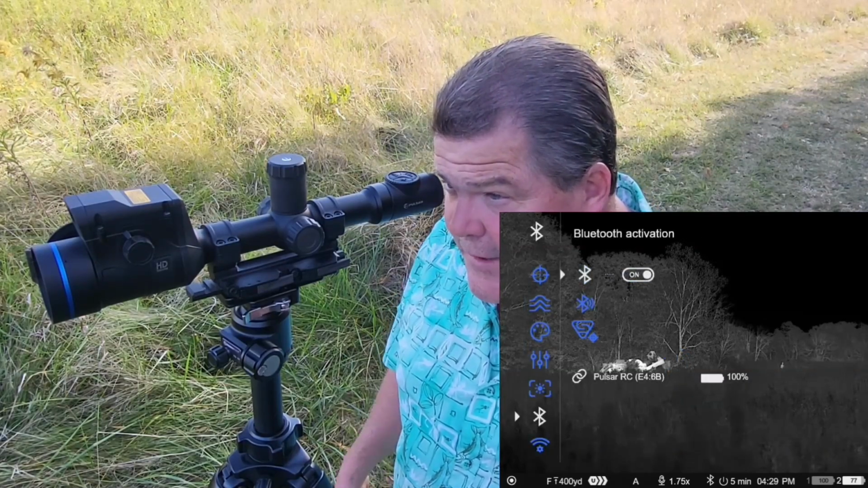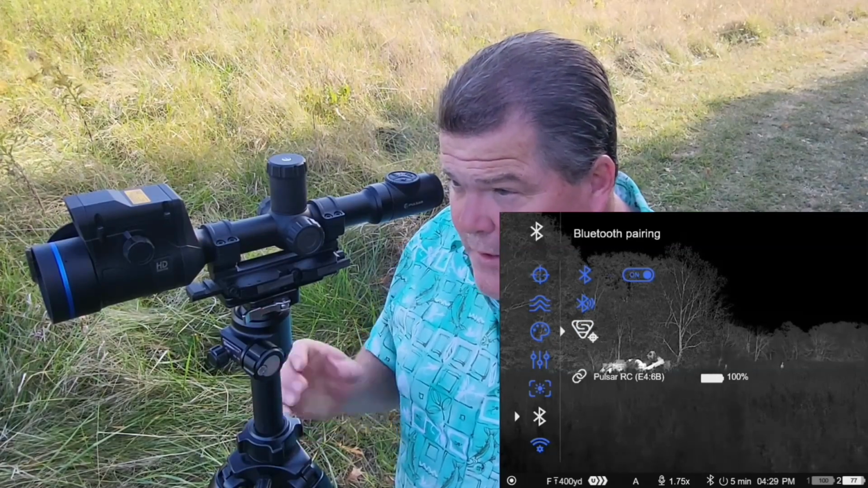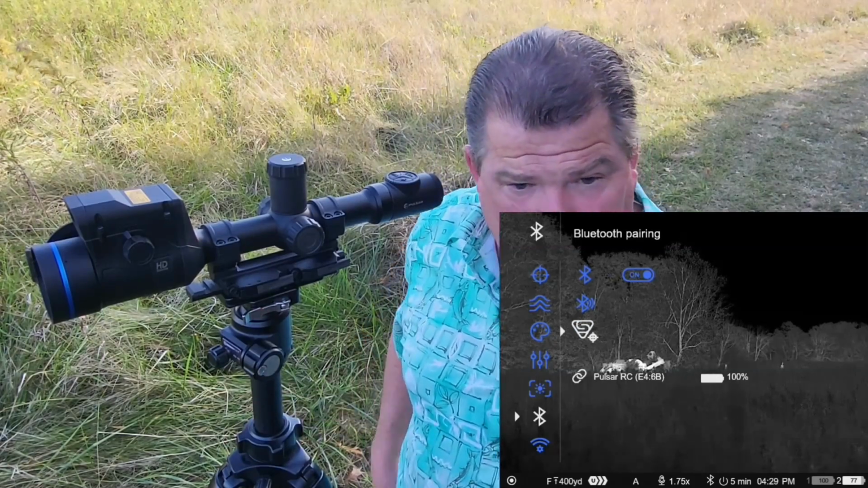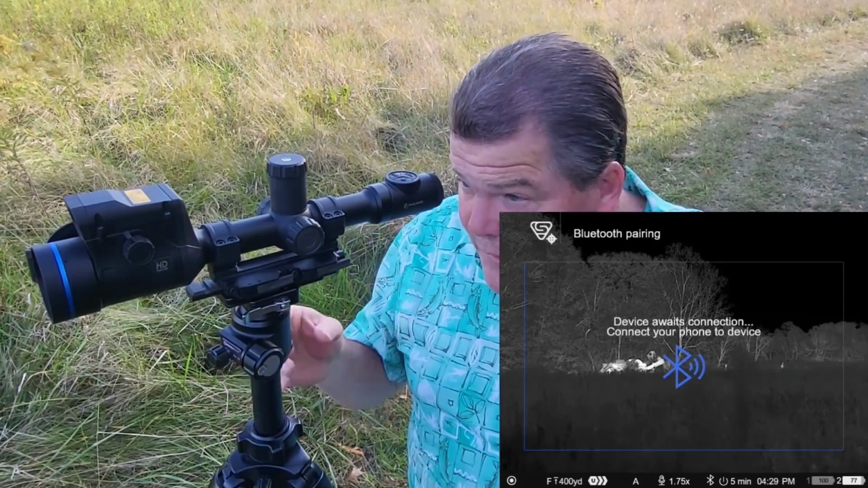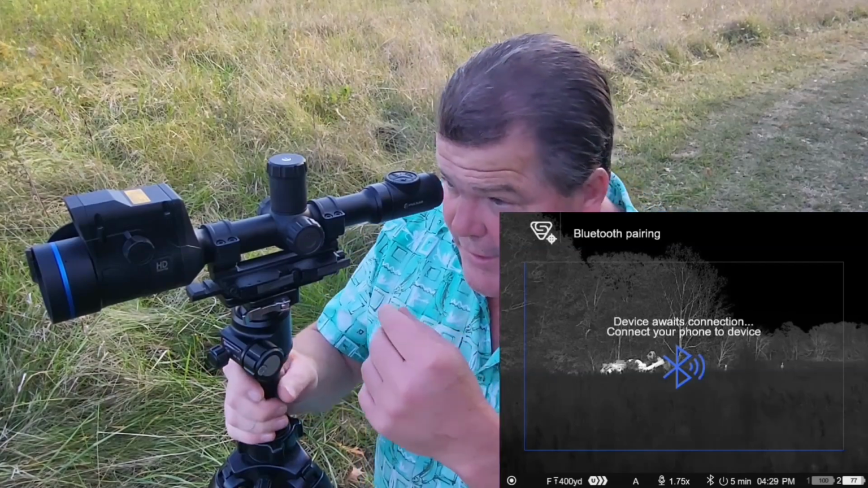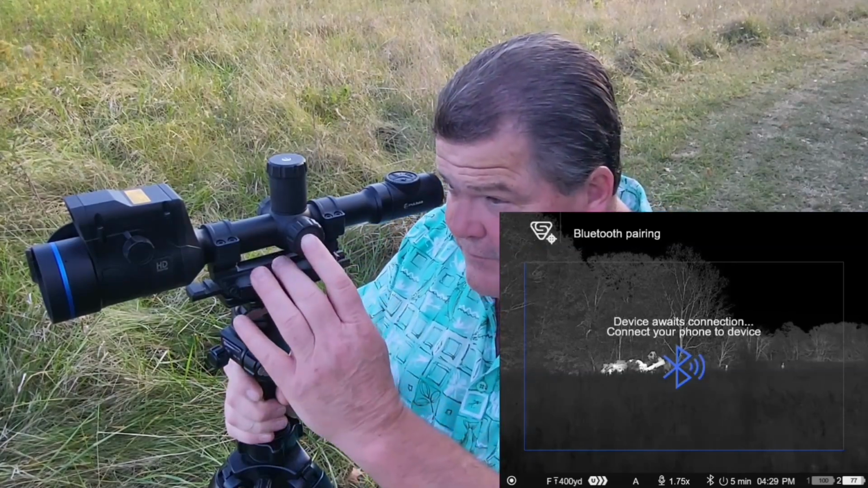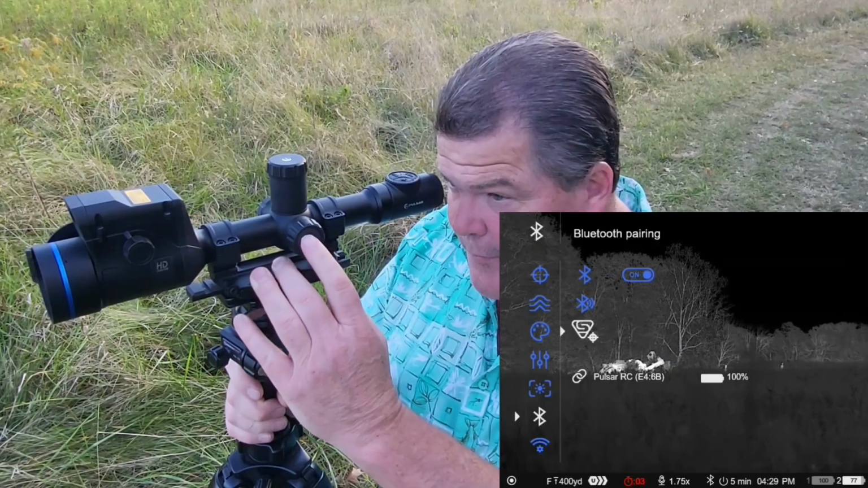This item down here is our Bluetooth pairing. Bluetooth pairing is for when you're hooking up to the StreamVision Ballistic app. So if you click on that Bluetooth pairing, it's going to be looking for the phone. You can see that now. If you do that by accident and you want out of that again, a long press will dump you right back out.